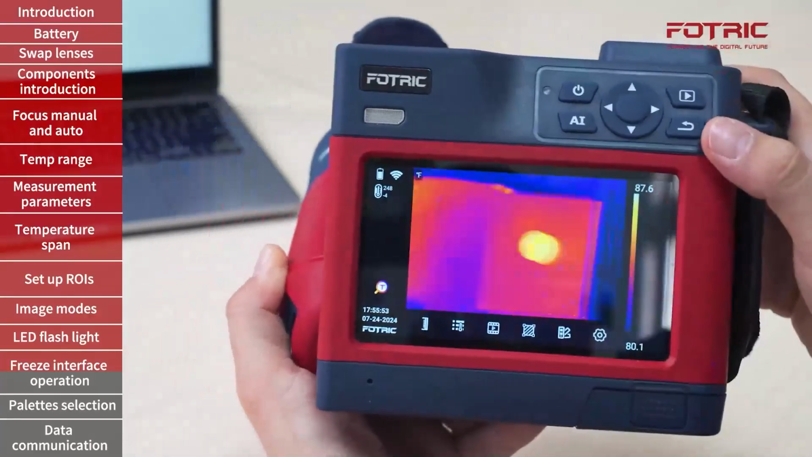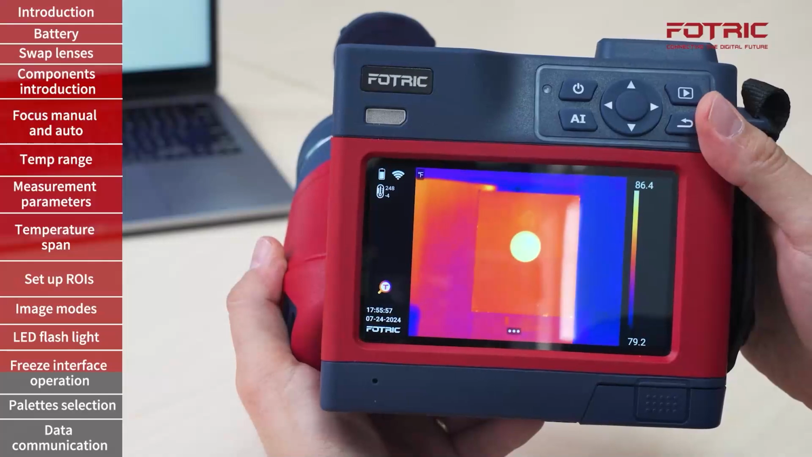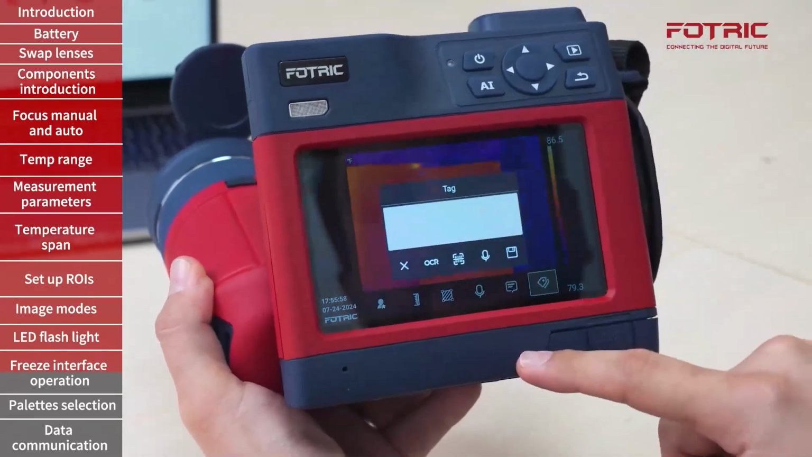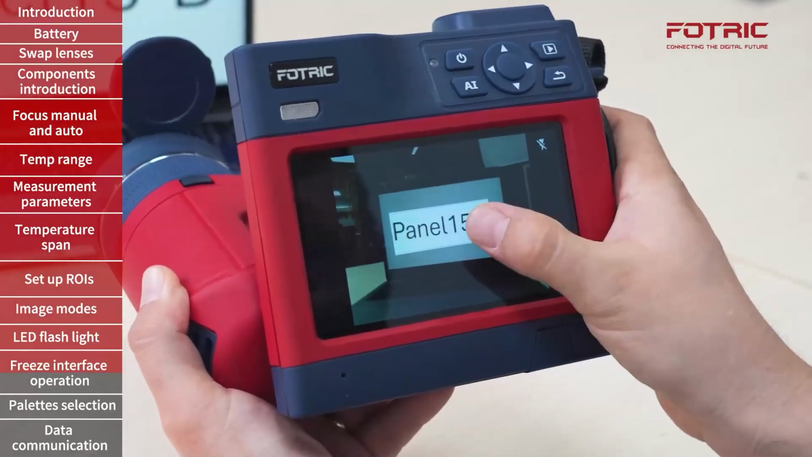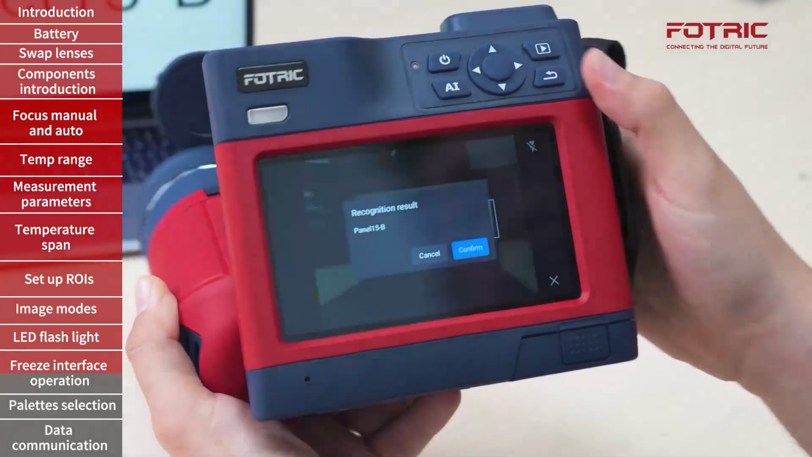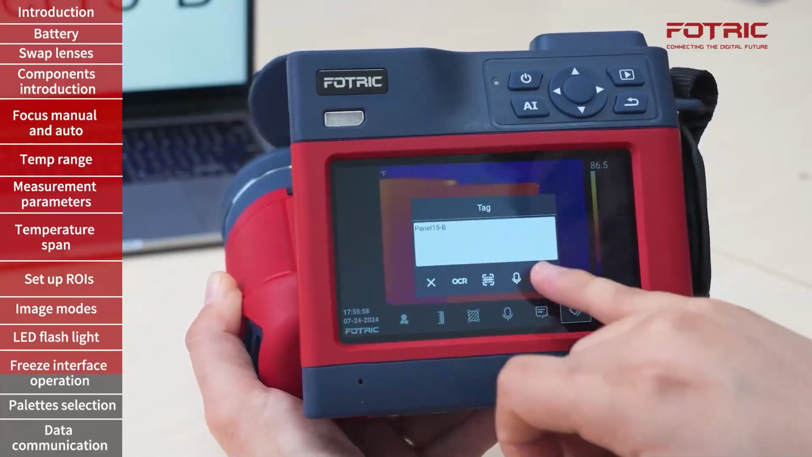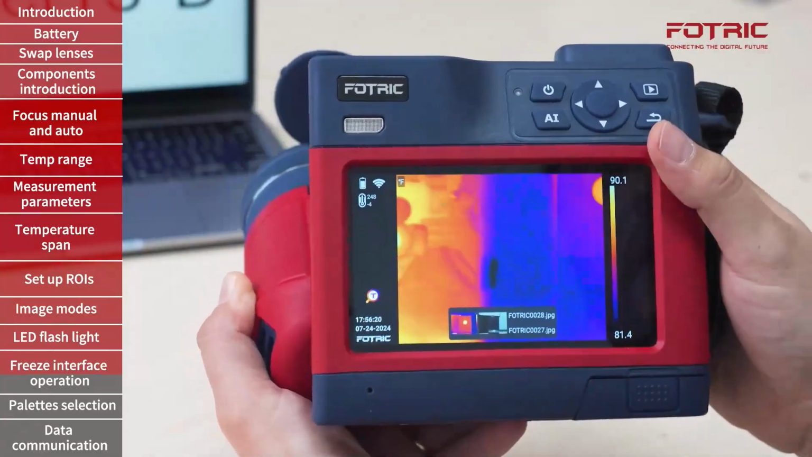Non-regular panel or asset names can also be used. Once again, I take the picture, I go to tags, OCR, I'm going to scan this one. I will adjust the size of the area that I want to recognize text from. I'll take the picture, and then I have panel 15-B, confirm. That is saved once more, and the picture has been saved with a tag.